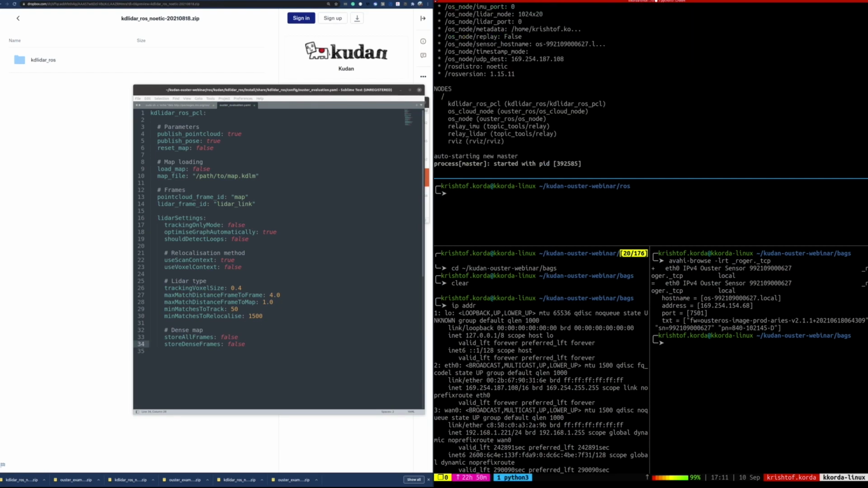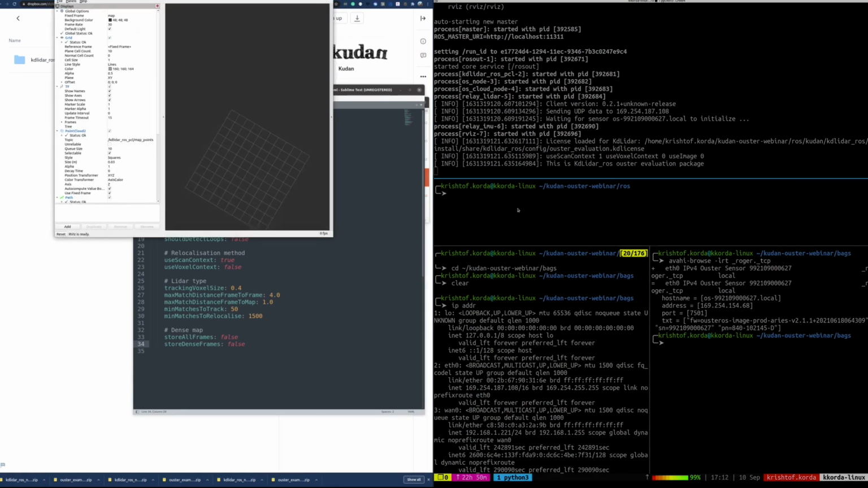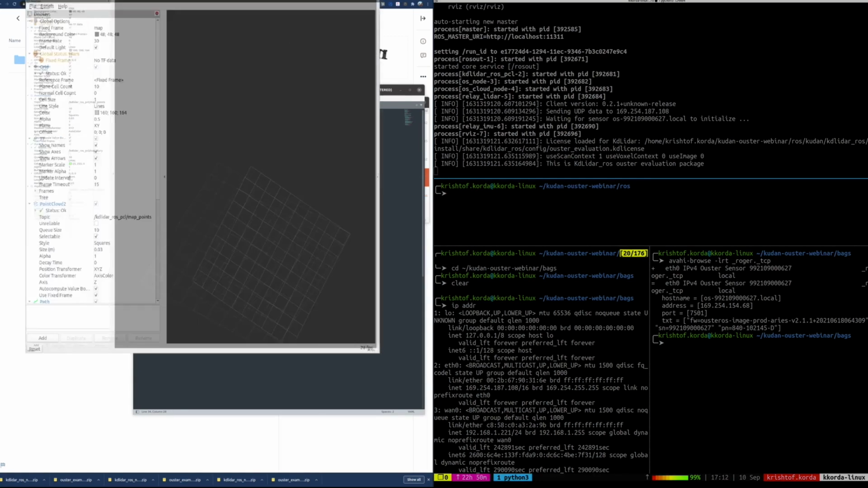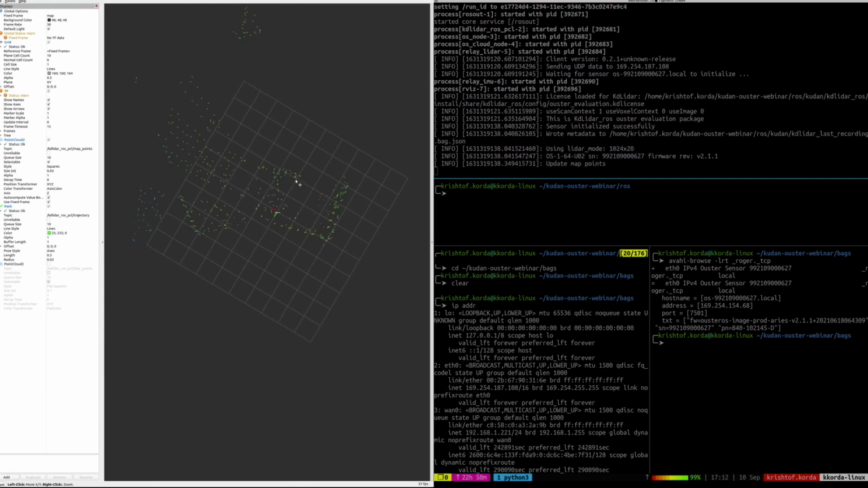And again, we'll get another RViz window popping up. And you might have heard it, but it configured the sensor. And now we have our ROS node up and running with RViz. I'll move this more into the center here. And basically, once it starts to register and it sees everything's working, it's starting to update map points.